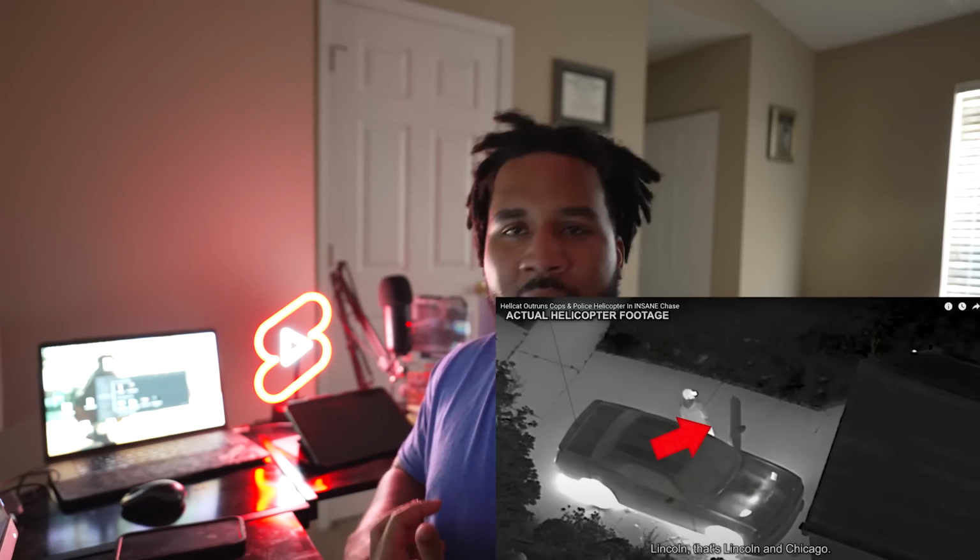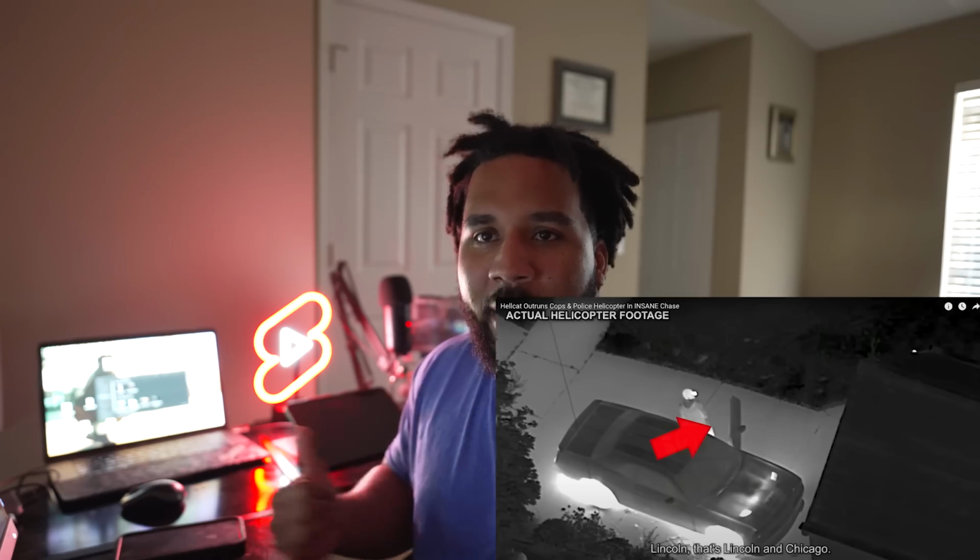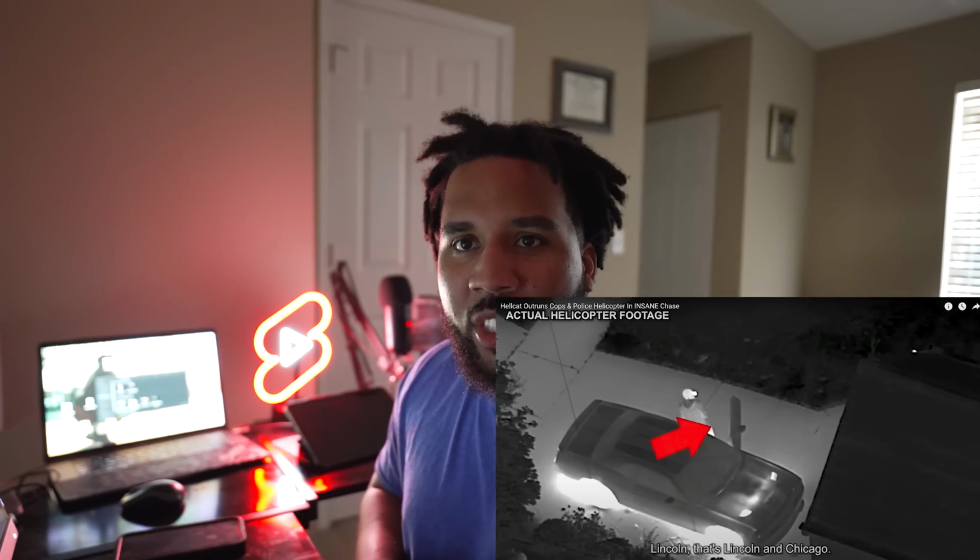Dodge Challenger Hellcat takes off on Michigan police, smokes the state police, smokes the highway patrol, smokes the city cop. Cannot beat a helicopter because the helicopter's got infrared technology, and that Hellcat is on fire. The tires are hot as hell because they've been doing 160. The brakes are hot as hell because they've been doing 160, braking in and out, right? And then of course the engine is hot as hell. The car looks like a Christmas tree under an infrared camera. You're never getting away from it. These cops are not playing with you. They're getting smarter. Let's get into it.